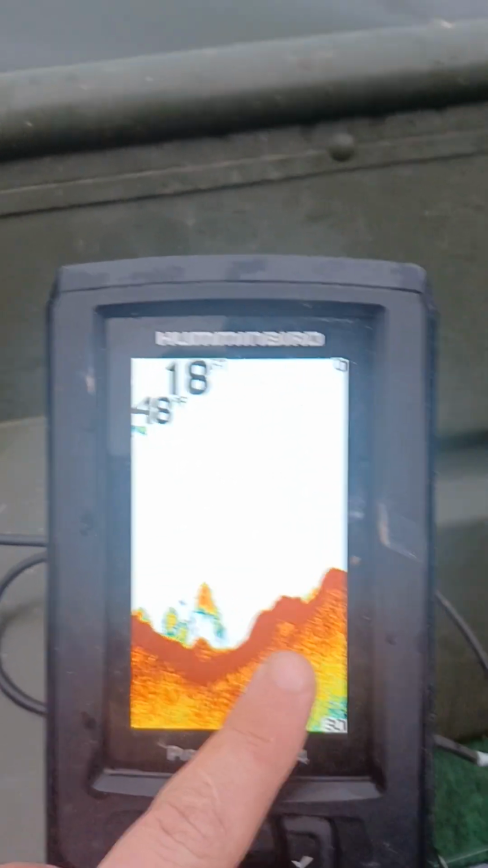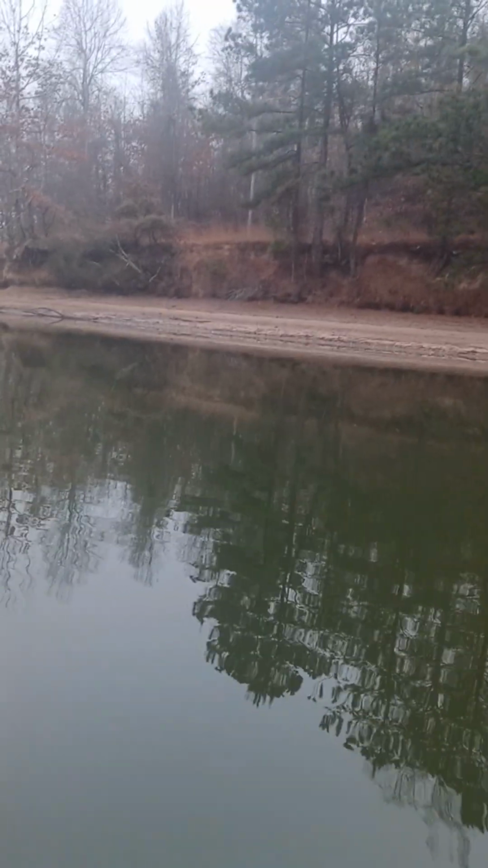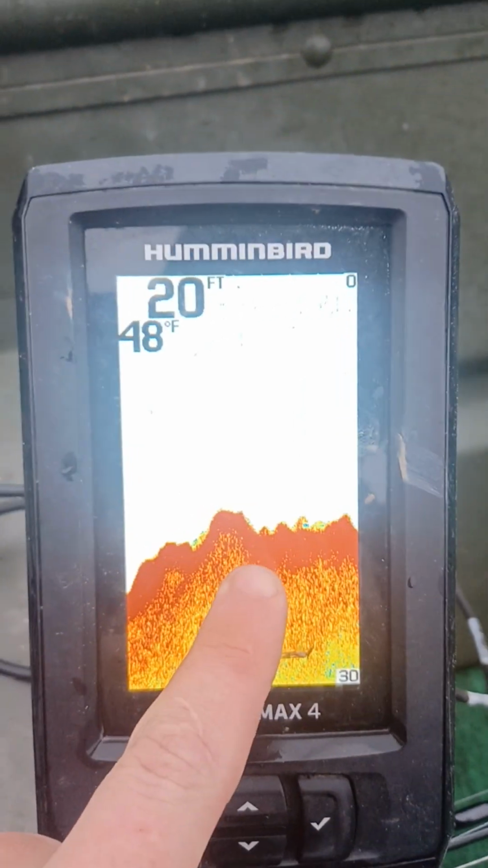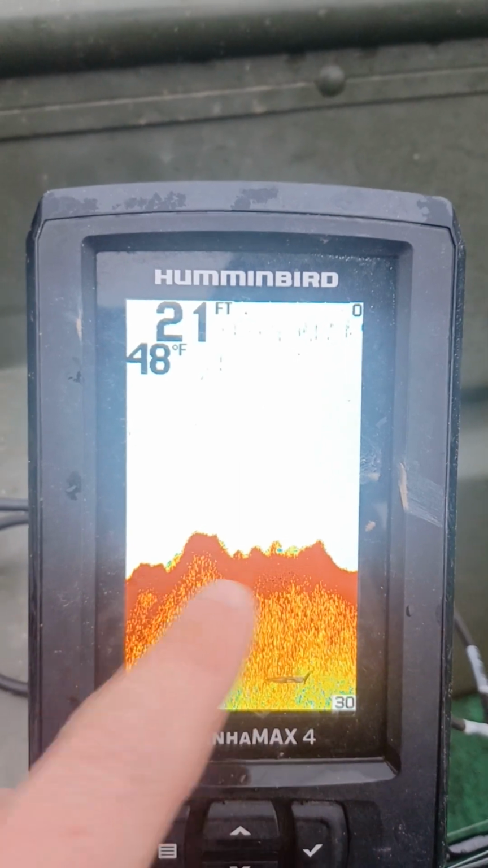We're in this big old hole, but if you look at the bank, if it'll focus, there you go. It's pretty slick calm out through there. I mean, obviously the water is down. That's what they do in the wintertime. But I'm recording this on my phone, so I hope you guys can see it. All right, I'm seeing what looks like a couple of little rocks right here.